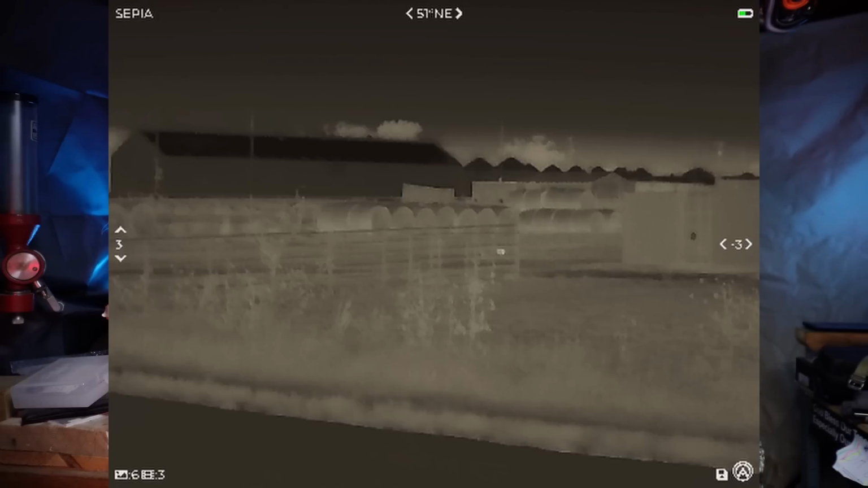So what is a thermal good for? Well, if you're a coyote or a predator hunter, you already know. They allow you to see things you would normally not be able to see. But as the prepared citizen, the Minuteman mindset, a thermal has a lot of really cool options.